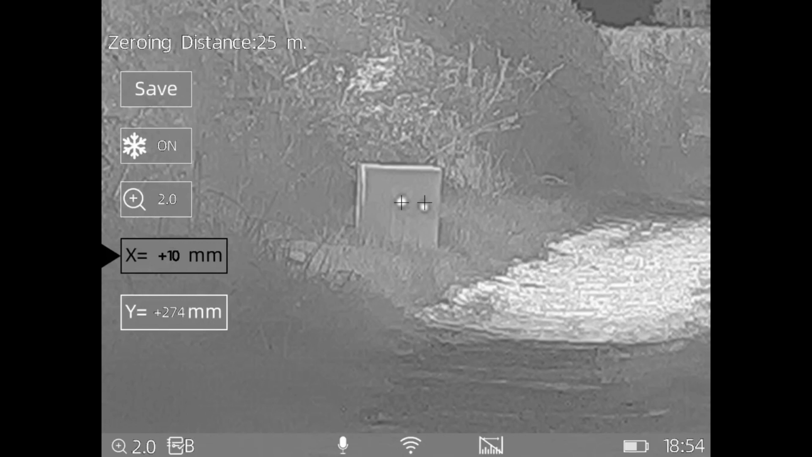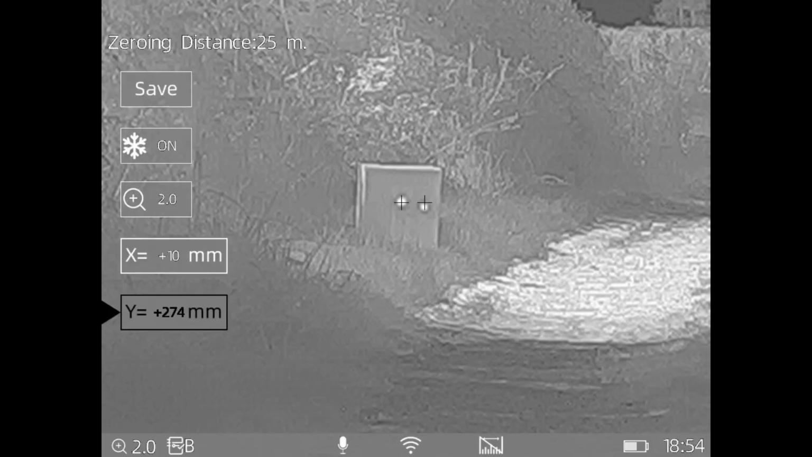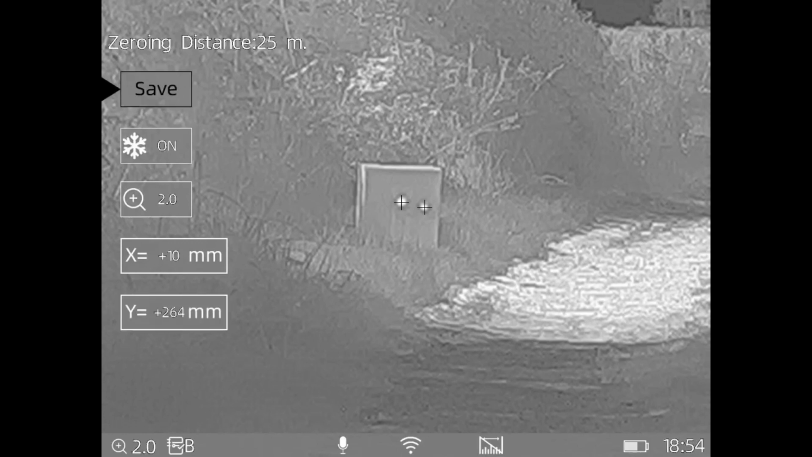One click, that saves that, but you need to save the whole profile in a minute, but we'll get to that. Down. Yep, where Y is. Left hand button press for that. And then we're going to just come down a tad like that. Yeah, call it that. Click on that. Go up to save. Click on that.